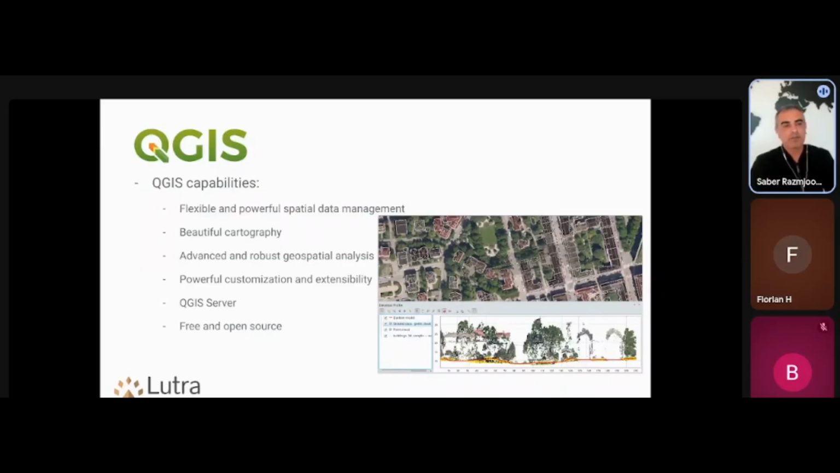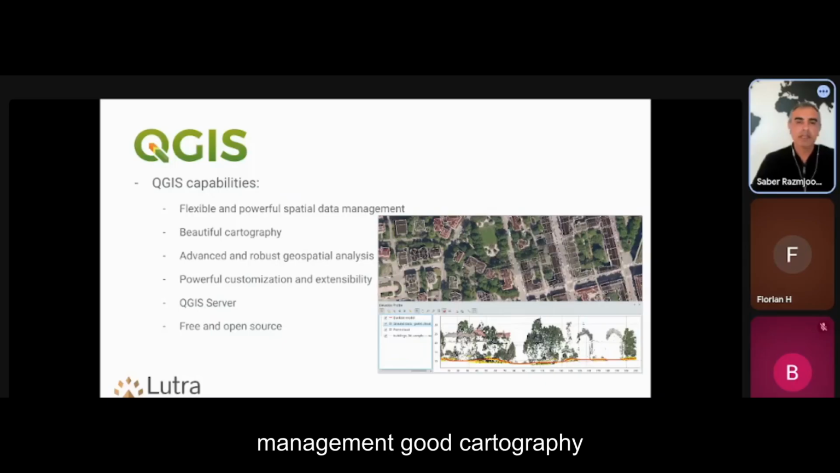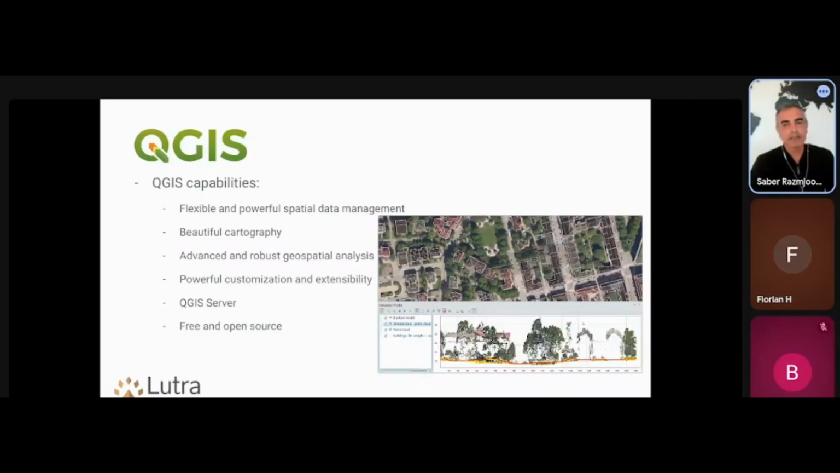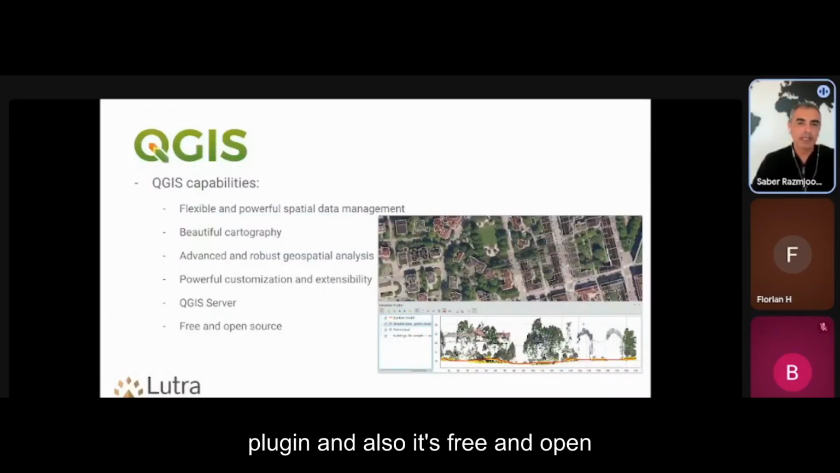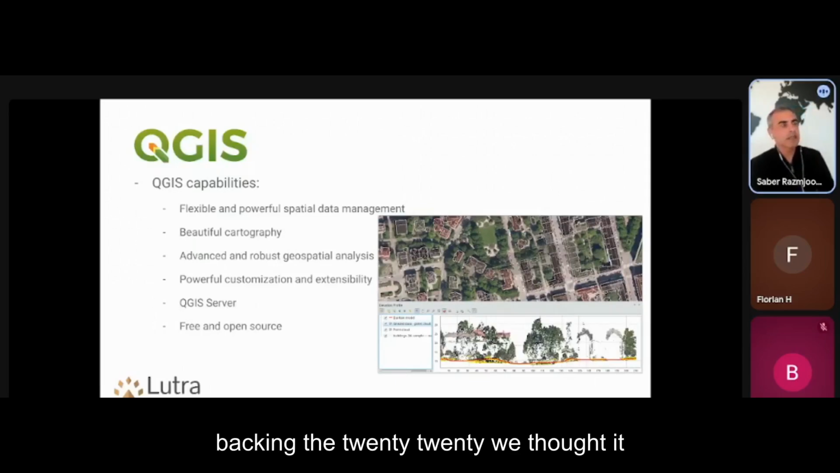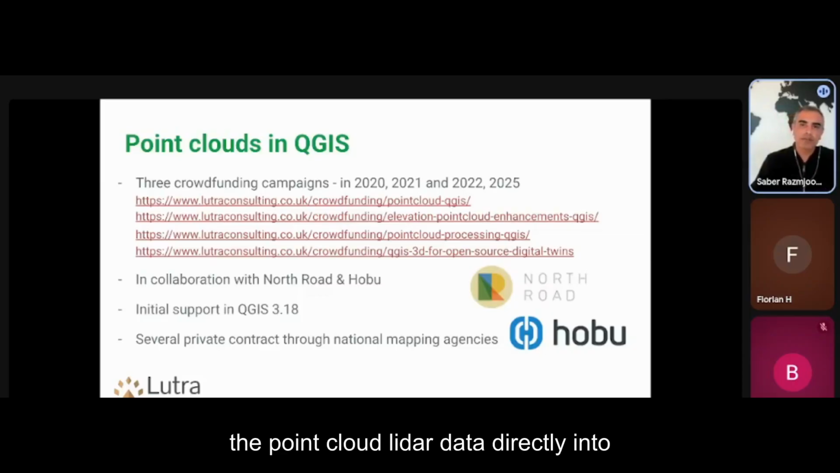QGIS is, as always has been, a very flexible and powerful tool for spatial data management, good cartography, advanced geospatial analysis tools, and very flexible in terms of extending it through plugins, and also it's free and open source. So back in, I think, 2020, we thought it would be good to bring point cloud LIDAR data directly into QGIS.